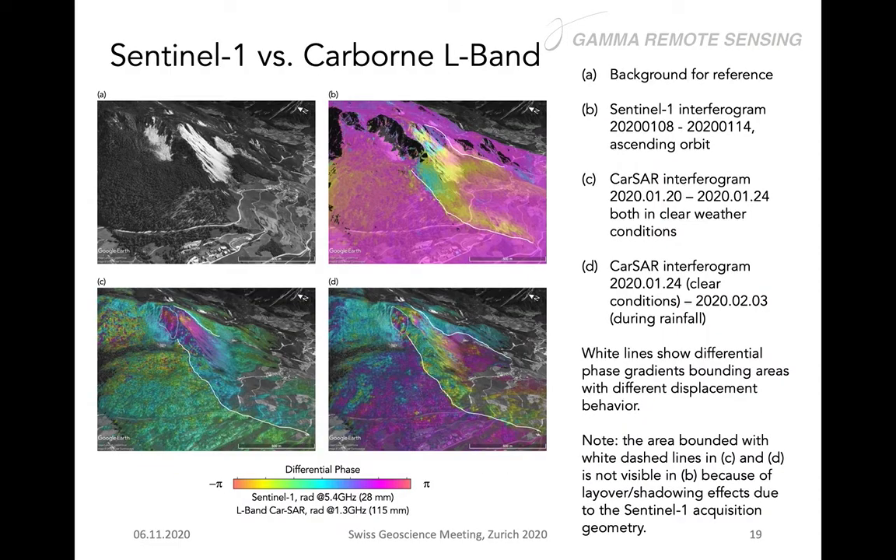Here's the result with the comparison with the Sentinel-1. So you see here in figure A just the background of the Rutschenberg, and here the B is the Sentinel-1 with some of the areas in layover. Of course, with the satellite geometry you cannot see everything, especially when you have very steep slopes. And you can see the transition between areas that are moving and areas that are not moving.